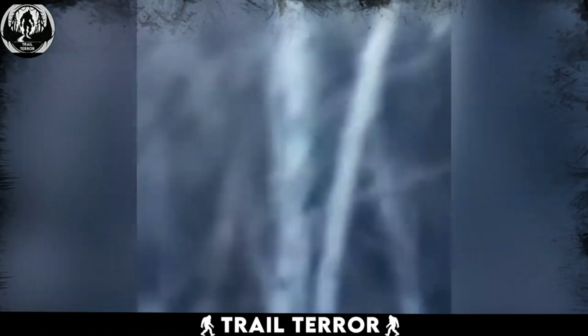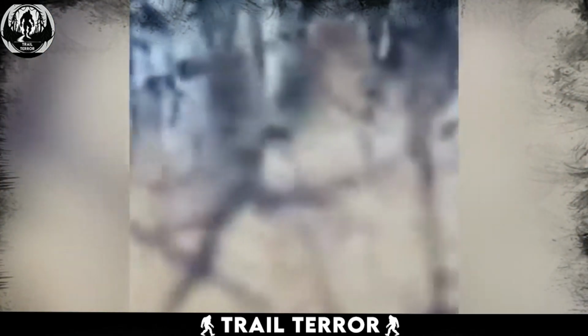The video ends abruptly, so we don't get to see where the creature was going and what it was doing in the forest. The walk and posture make it hard to believe that it was a Bigfoot. However, it can always be real.